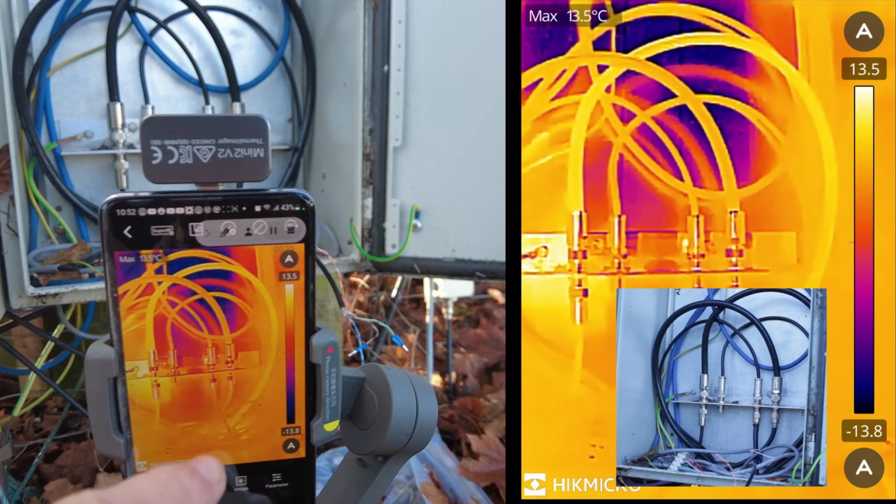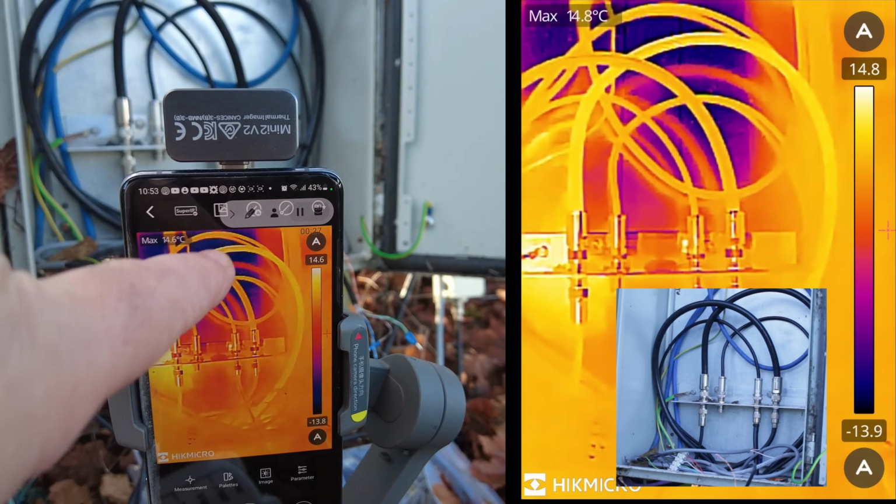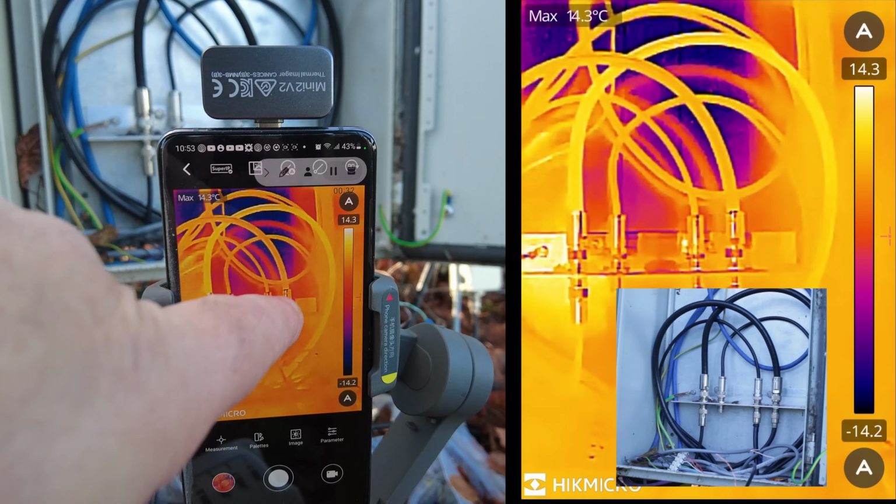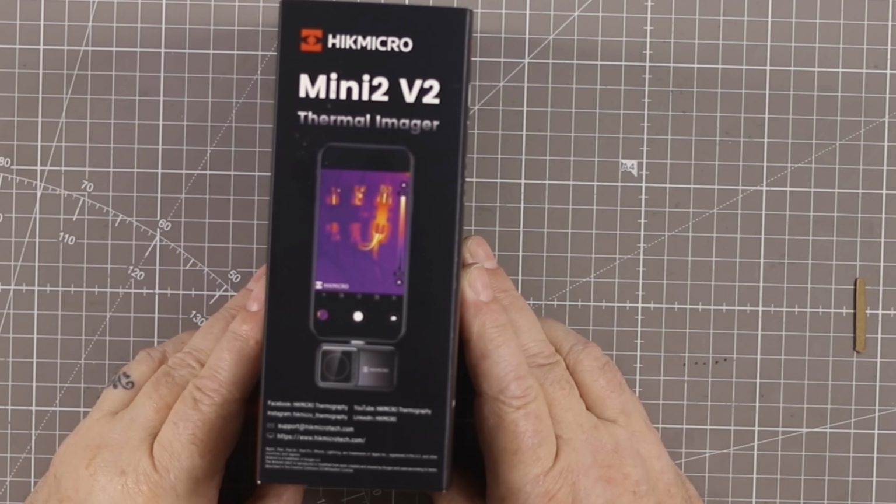You can see the coax here is hotter by a degree or so than everything else. I am excited to go on a journey with you with the Mini 2 V2, which is a thermal imager.